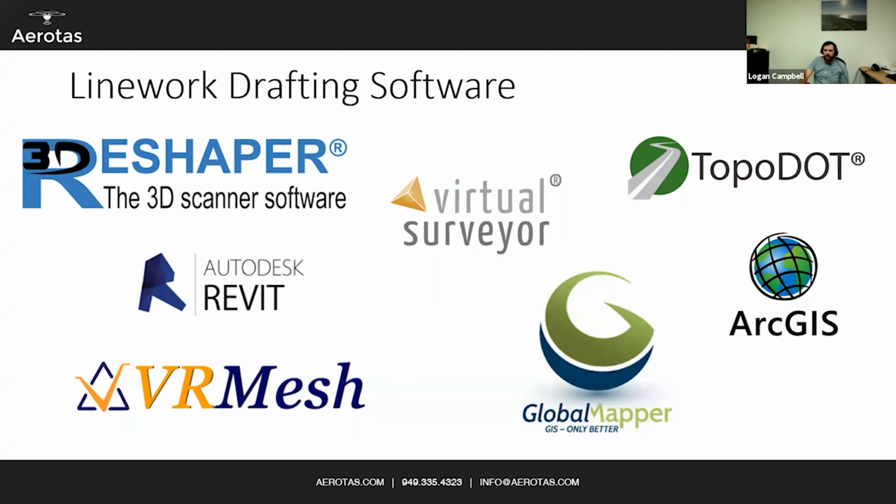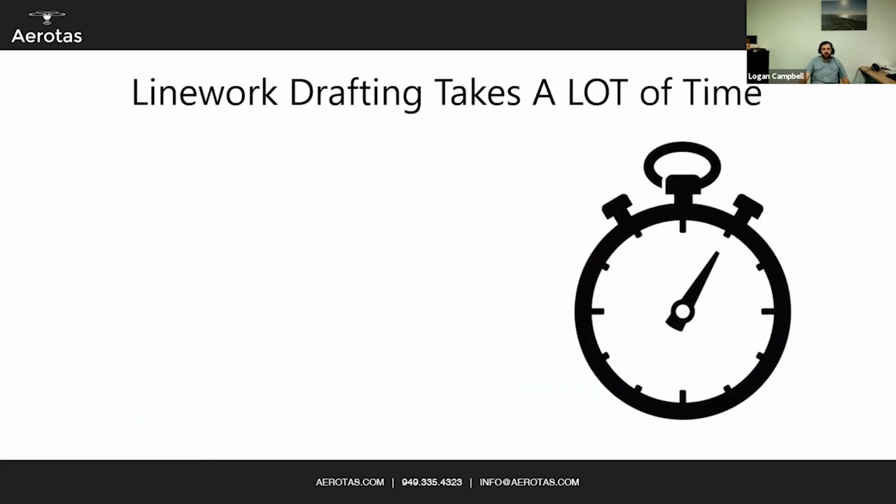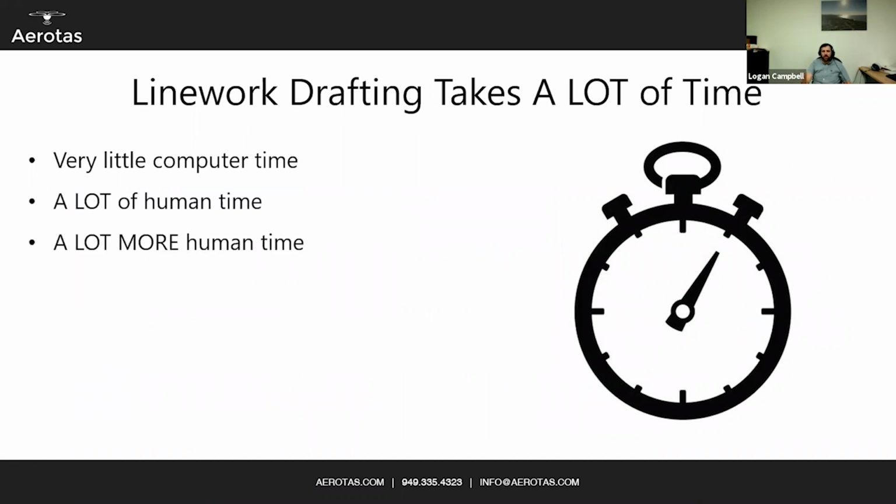Right now, the reason that none of these softwares is perfect is because line work drafting takes a lot of time. It doesn't actually take that much computer time once you've processed your point cloud, but it takes a lot of human time, followed by even more human time. It requires a lot of quality assurance, QA/QC checks. Whether it's an automated software, they make more errors than humans. Humans actually make a lot fewer errors than the automated systems right now, but they still require QA/QC. And unfortunately, there are just no magic solutions to it.